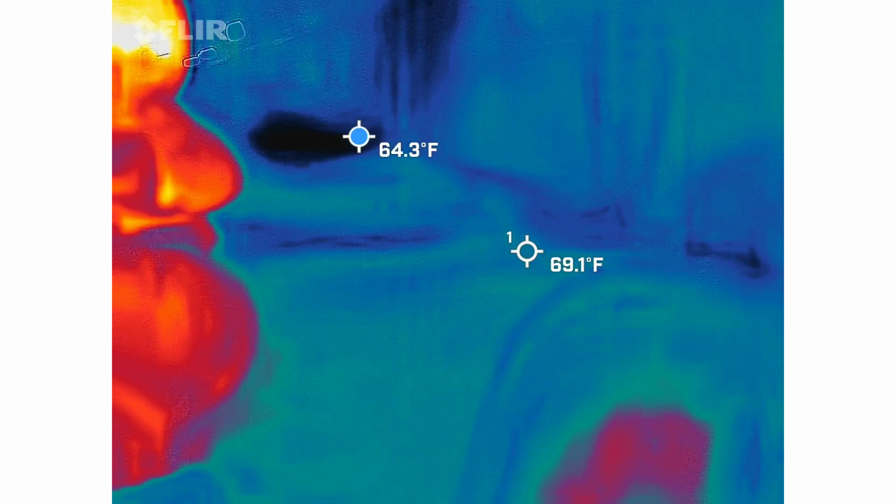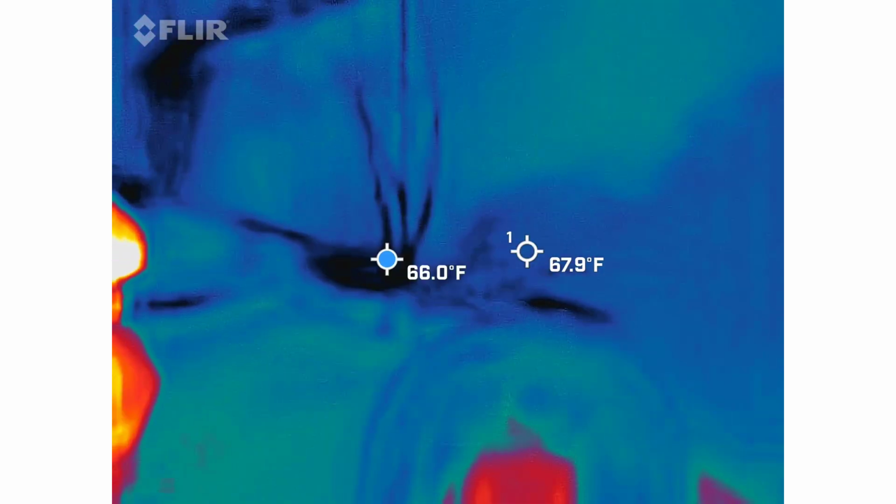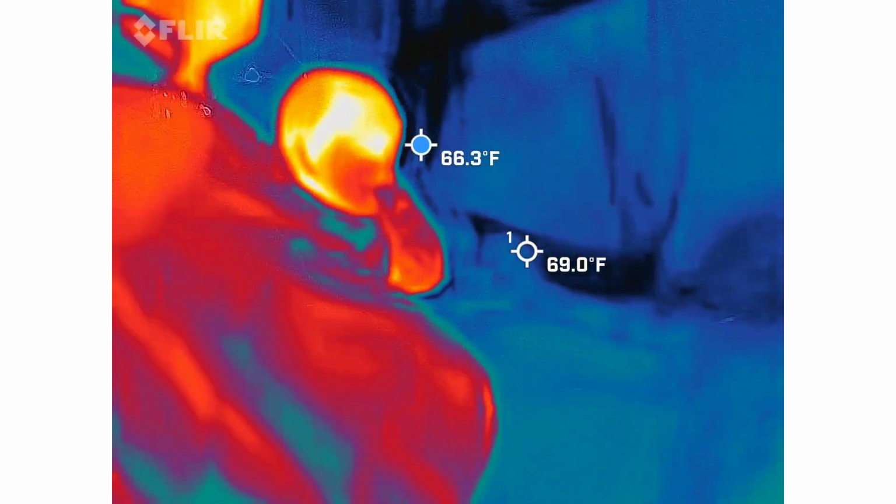Well, the cameras don't see the same dimensions. That's the interesting thing. So even when I have the infrared camera out here, I want them all pointed in different directions.